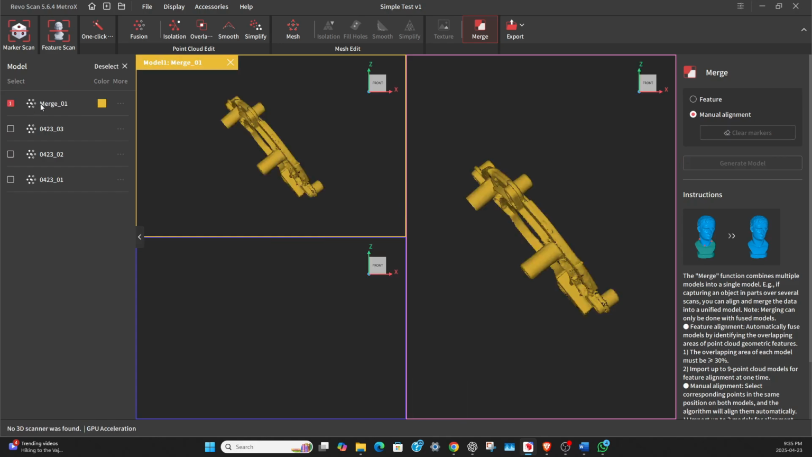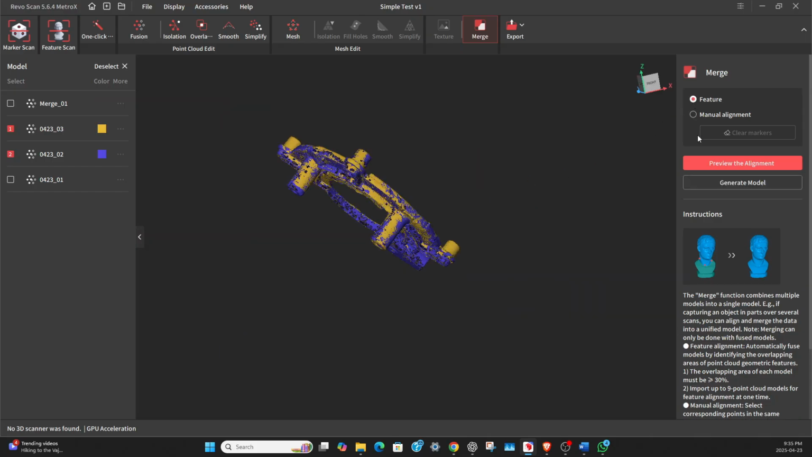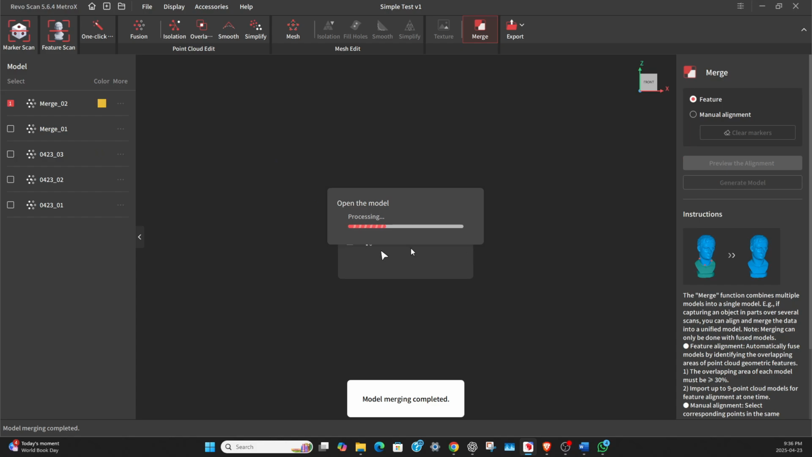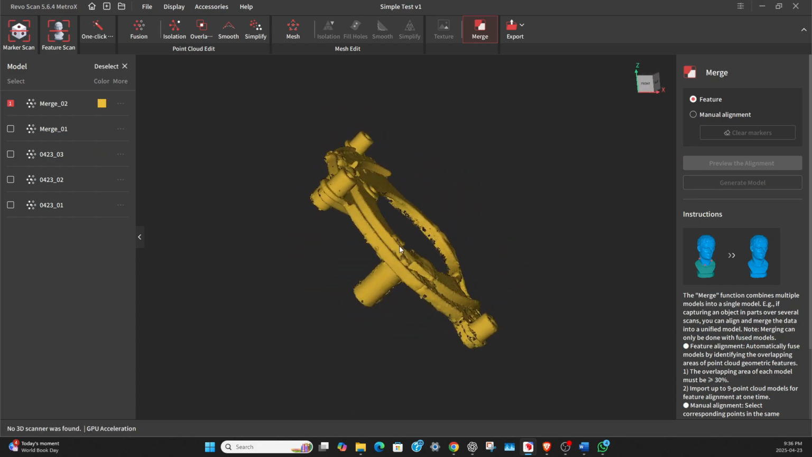That's the merge. So we can do another merge by merging this part with the one we didn't do. And we'll see if we can do it. It should be able to do it automatically. Preview the alignment. I'm okay with that. We can generate the model. And you can see this is our finished merged part together here.